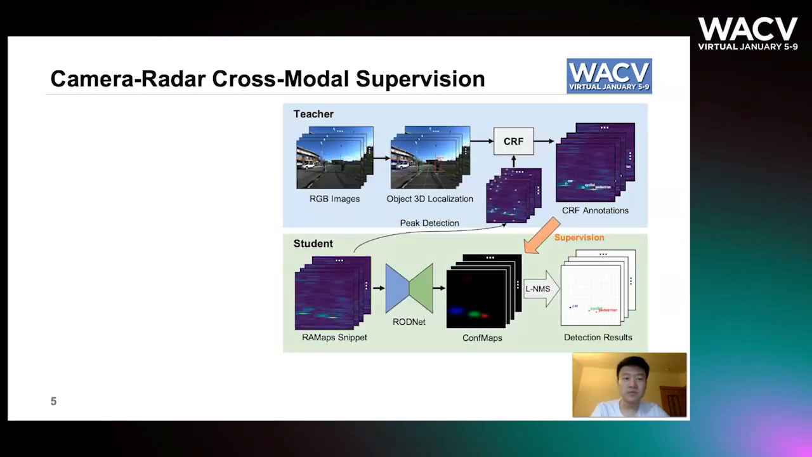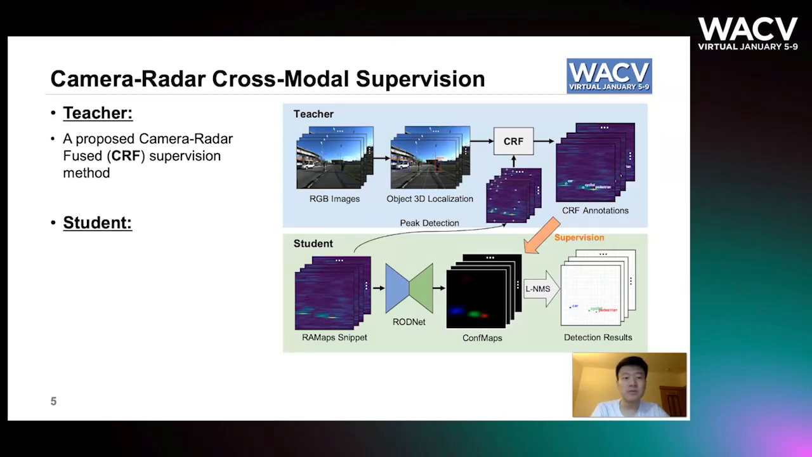Our cross-modal supervision framework contains a teacher and a student. Our teacher is a proposed camera-radar fused supervision method to provide object annotations during the network training, while our student is the proposed RODNet that predicts object detection results purely using the radar data as the input.